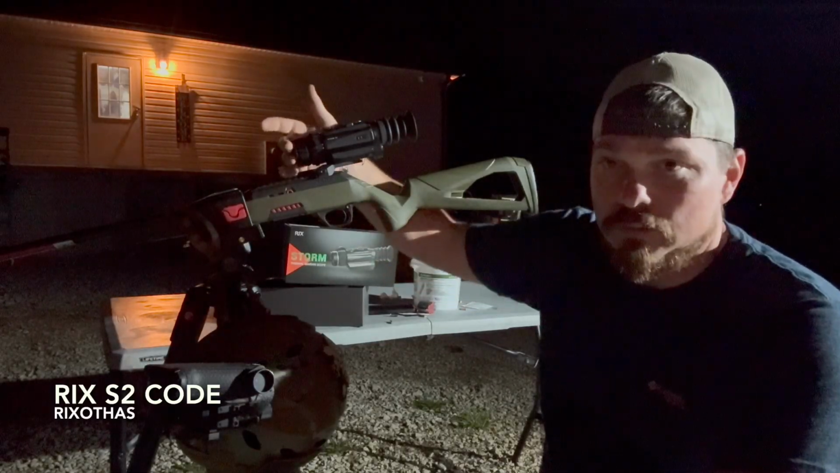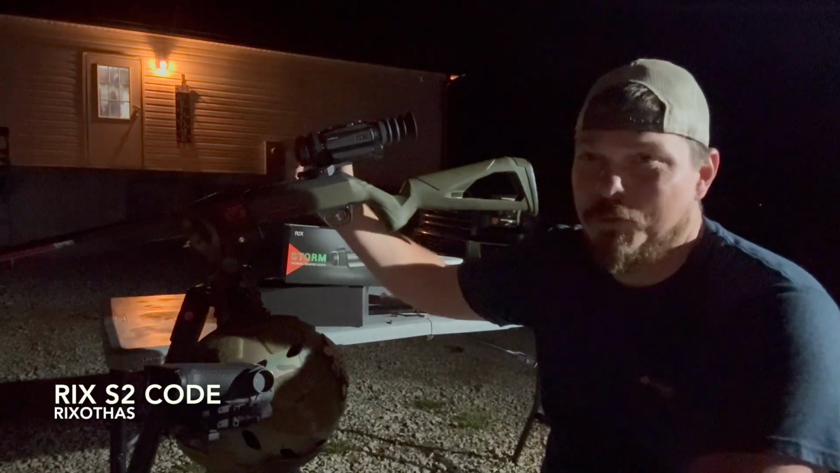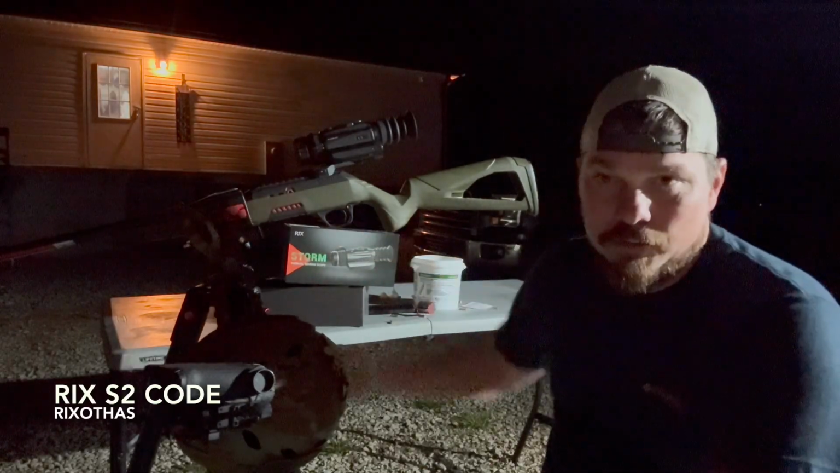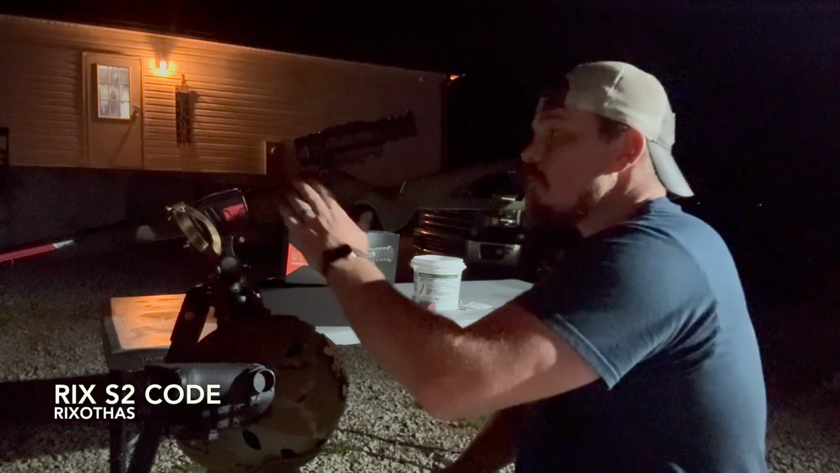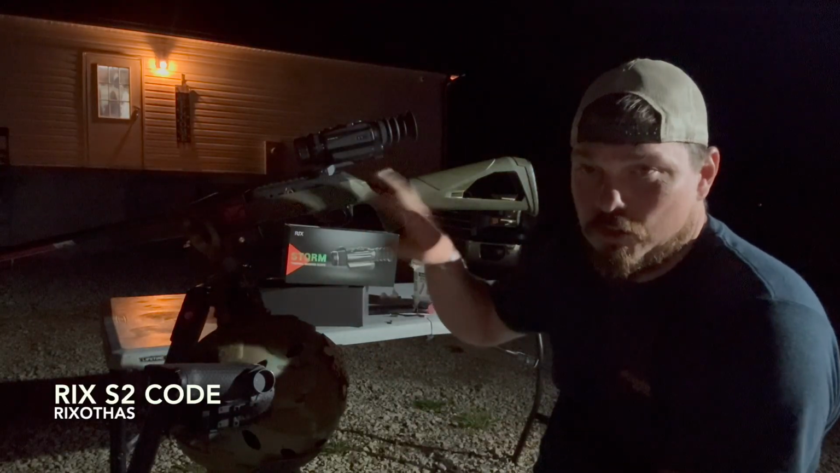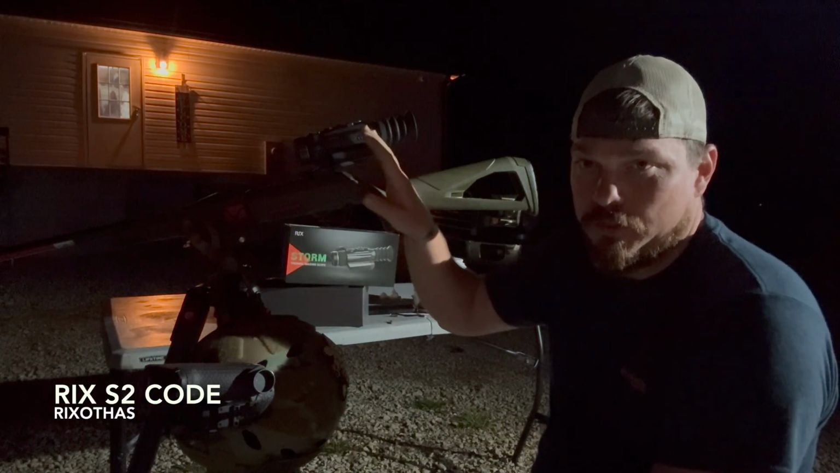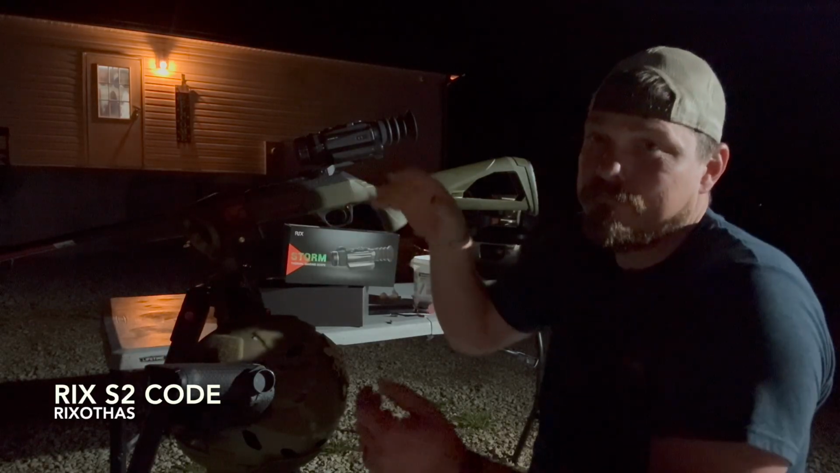Got an awesome dust cover up here. That dust cover flops over and locks back to the side. Cool beans, man, I love that. You've seen all the different color palettes. That red one's wild. This is a Wildcat, Winchester Wildcat. I can't use this as an accuracy test for this unit because it's not fair. It is a plastic Picatinny rail.